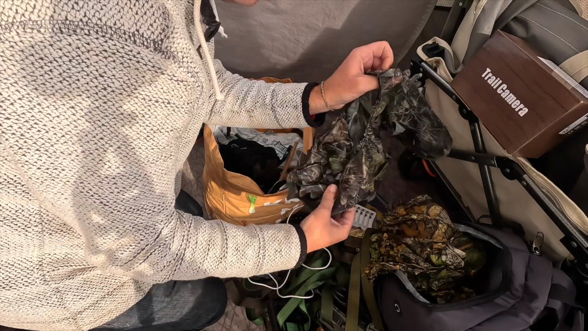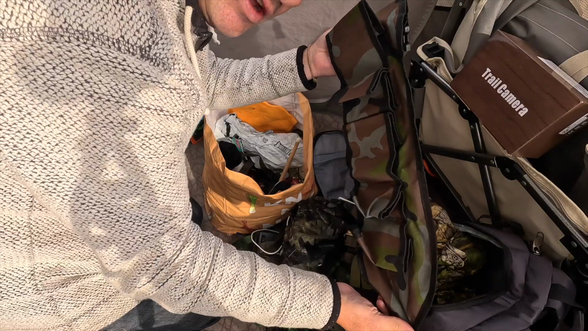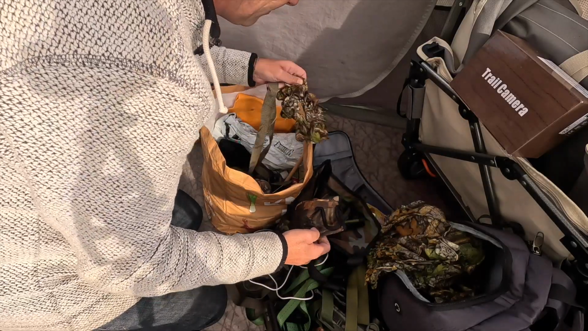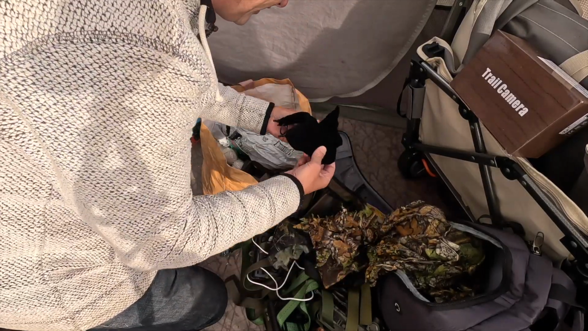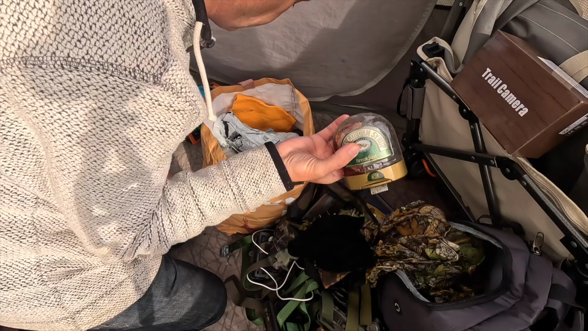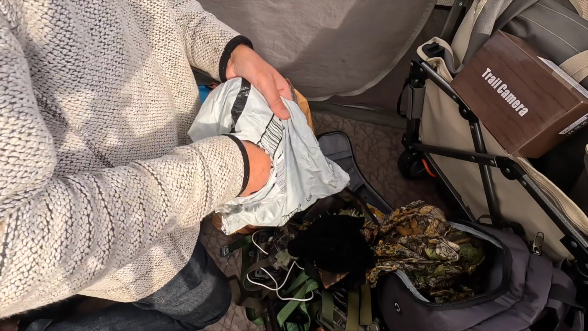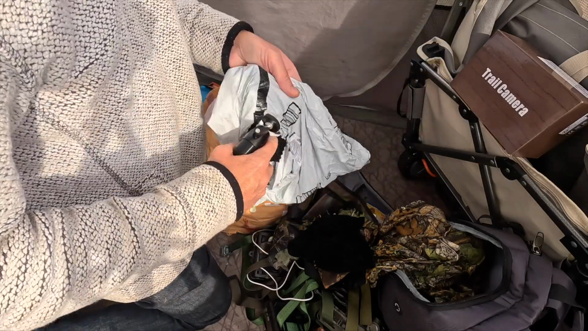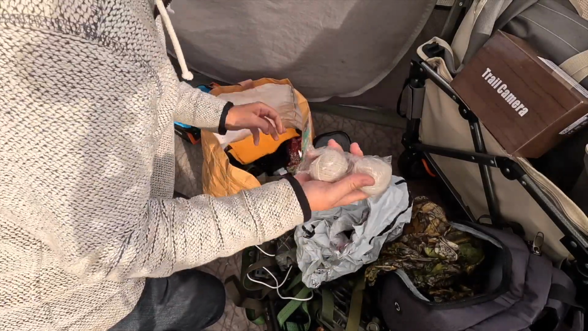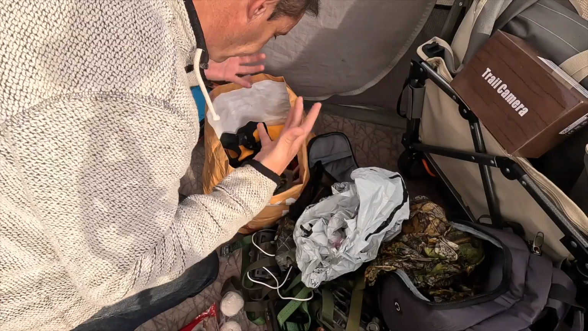Oh, I've got my camo hood, which I haven't worn for a while. I've got my John Smith's can holder, camo, my camo gloves, some more camo gloves. It all needs sorting. Just a random bag, an empty syrup, that needs to go in the bin. This is a big bag of all these connectors, which I was sent. Some spare string, bird seed. You know, a lot of this stuff is not trail cam stuff.